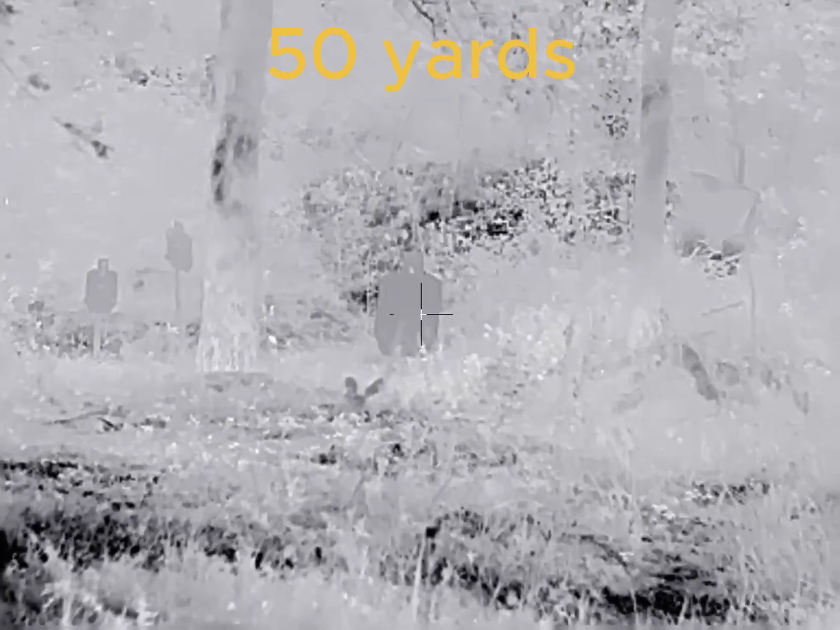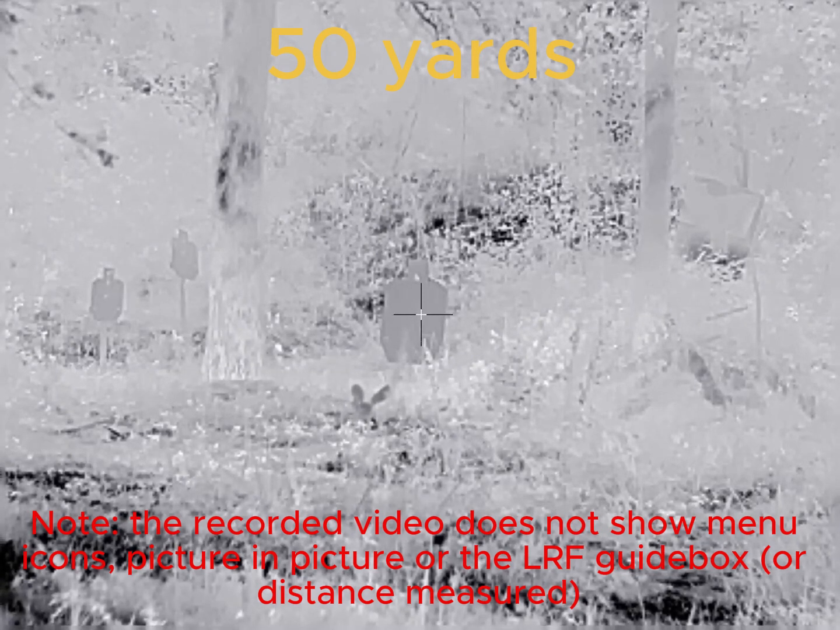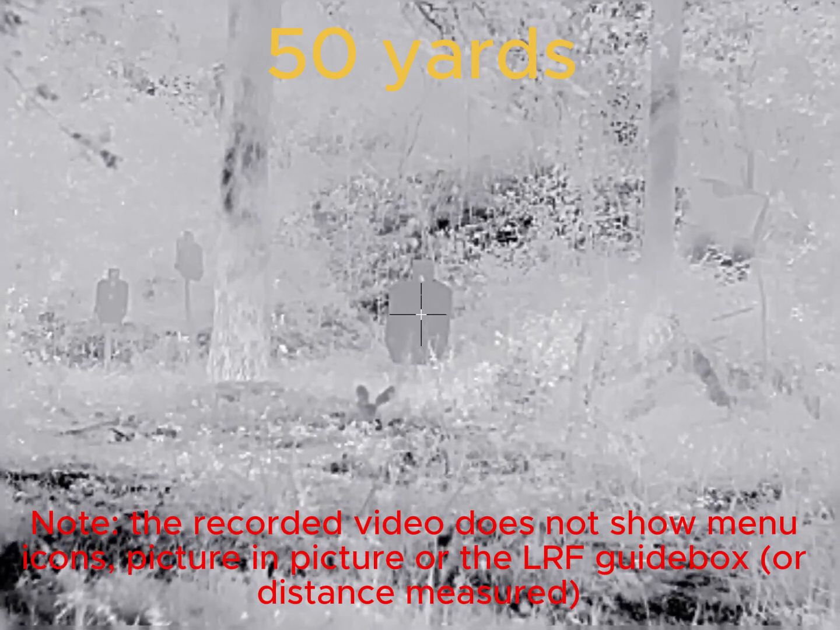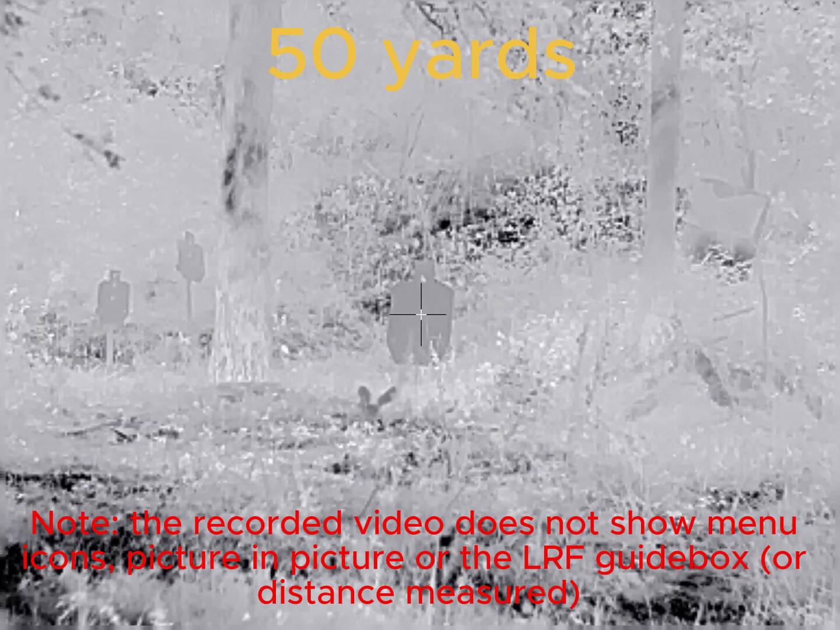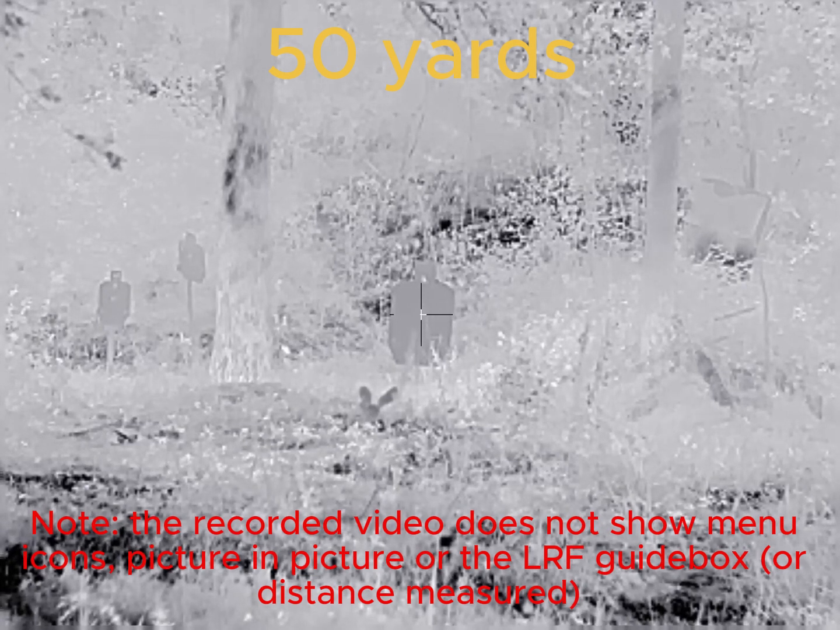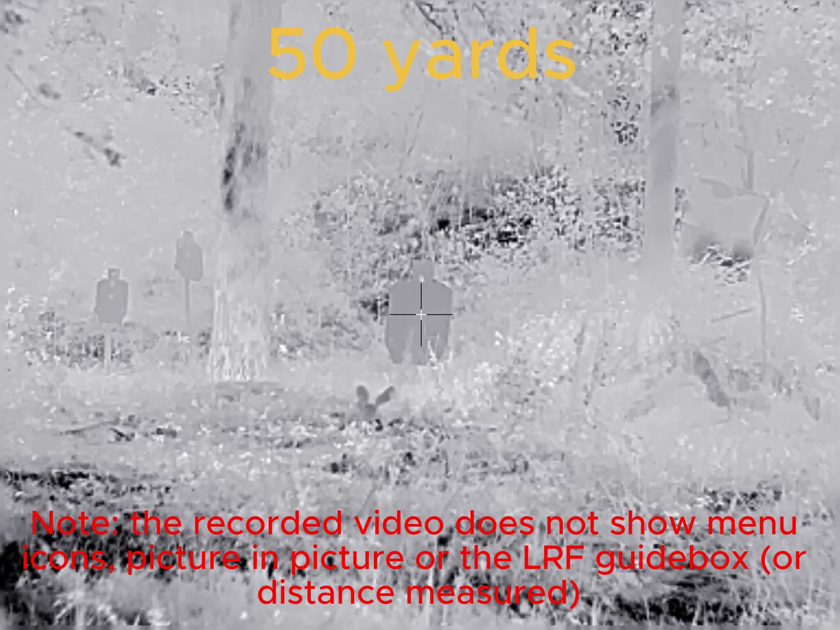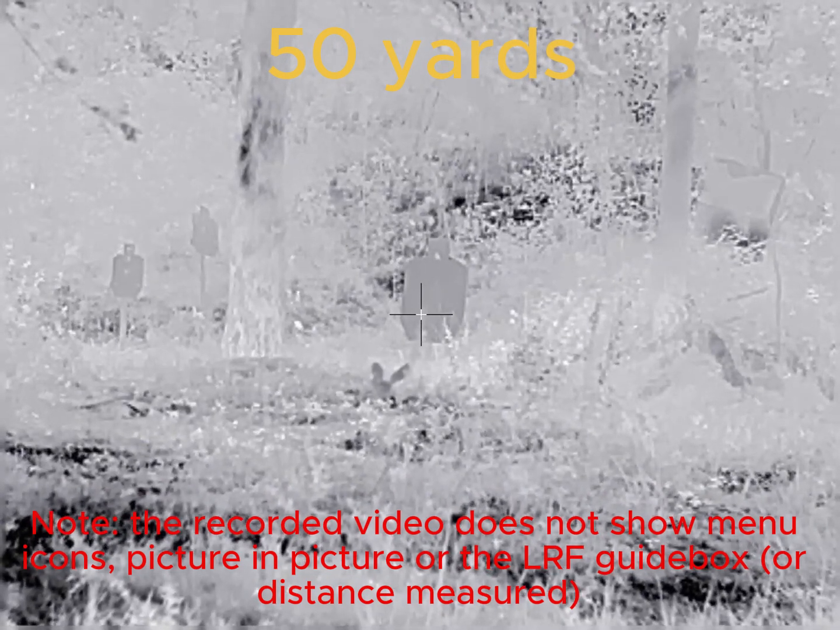Okay, we have the Super Hogster LRF mounted on a 6.5 Grendel. We're looking at a steel silhouette target at 50 yards. On screen I have my reticle, white crosshair inlaid in black larger crosshair, and then above it, about the noon position, is the LRF guide box, which is a blue X cross marking. It's currently reading 52 yards to target, which is accurate.